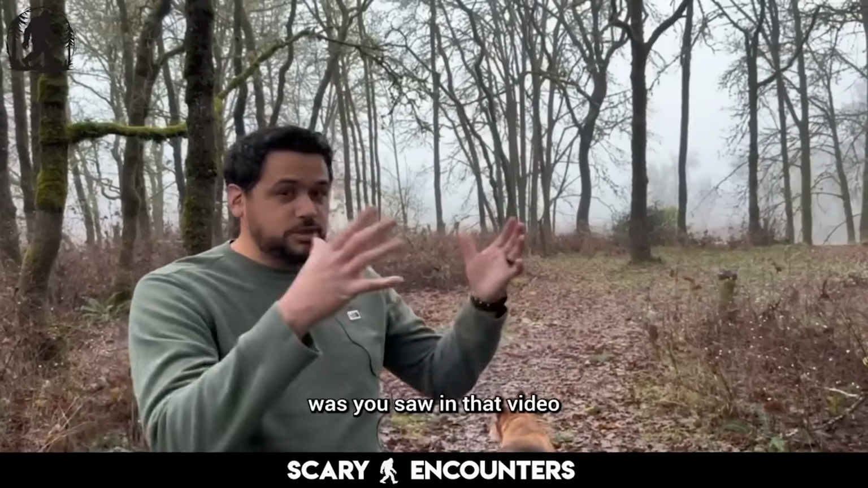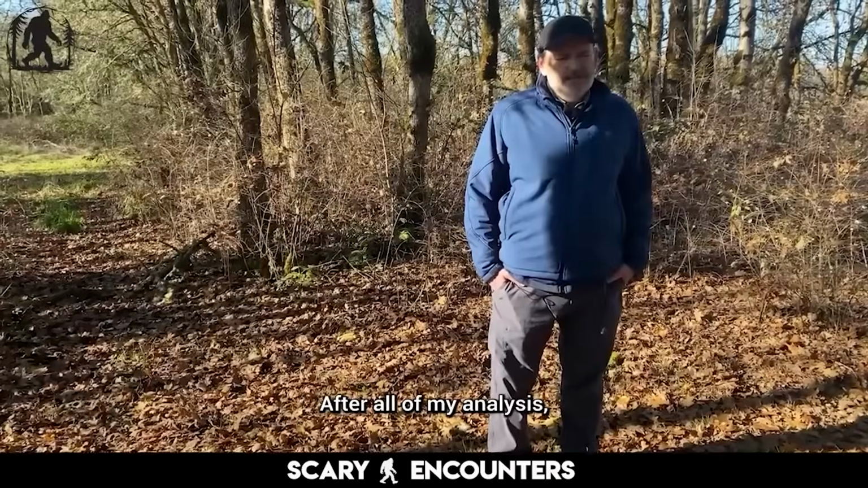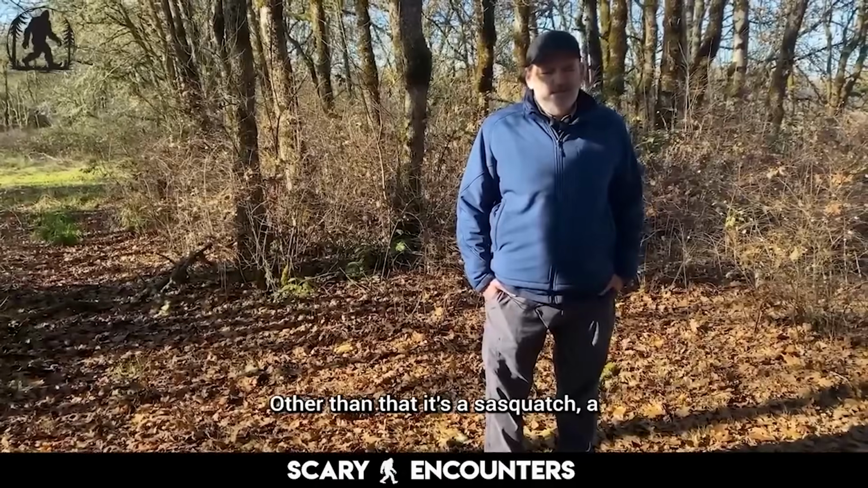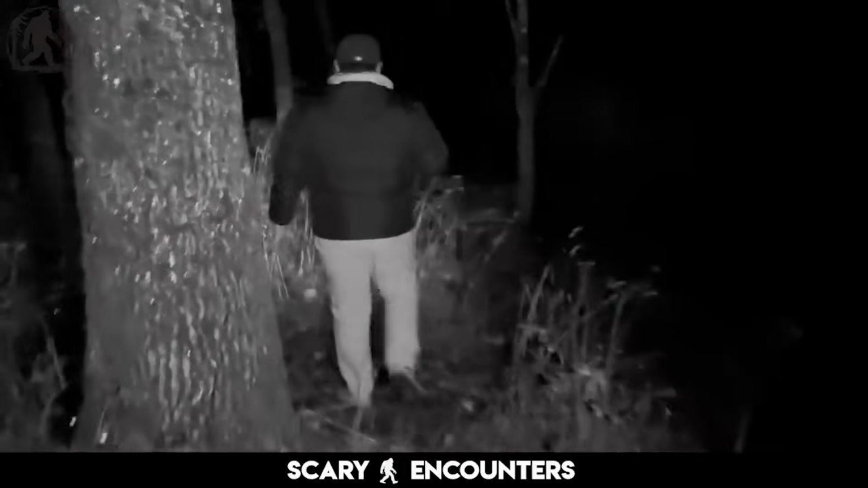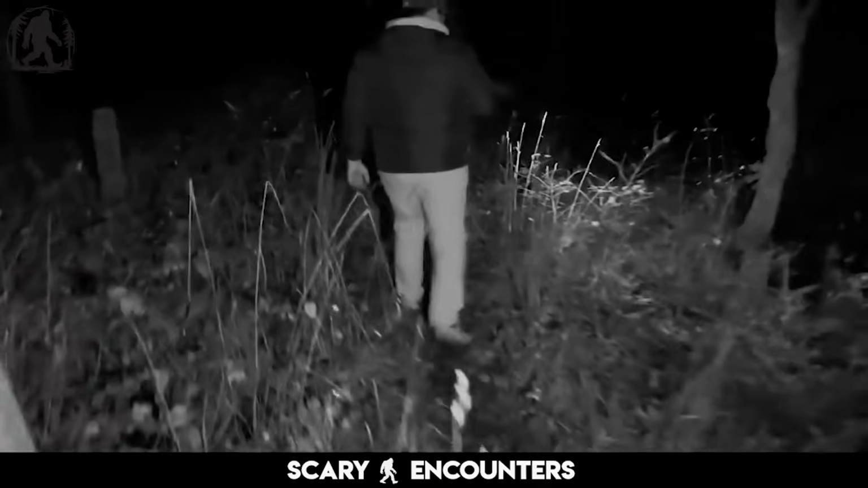Yeah, you saw in that video the shoulders and the head. After all of my analysis, I've never been able to come up with any alternative explanation other than that, it's a Sasquatch. The cow's indifference raises an interesting question. If the creature in the background were another animal, would the cow react differently? It's clear that whatever is in the footage, it isn't disturbing the natural behavior of the other animals.